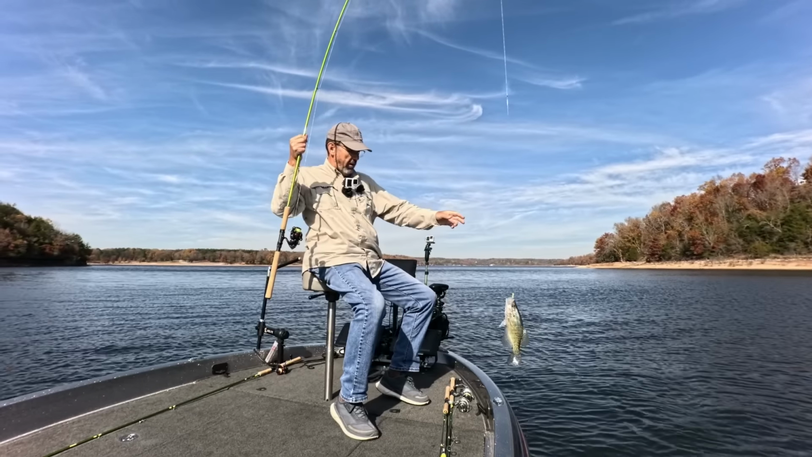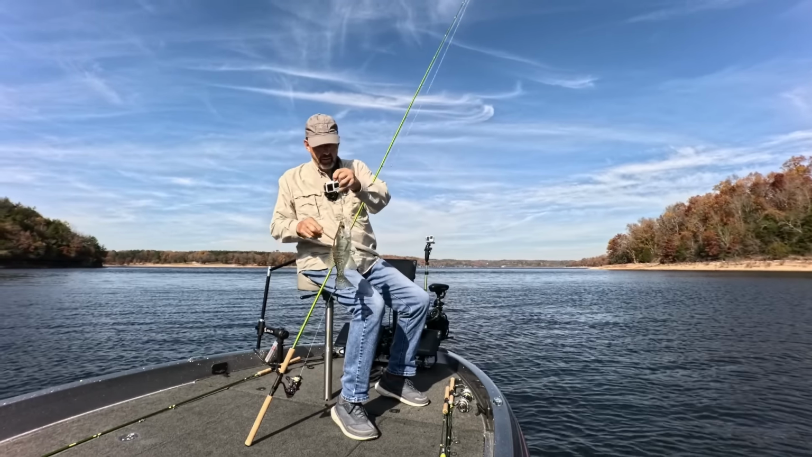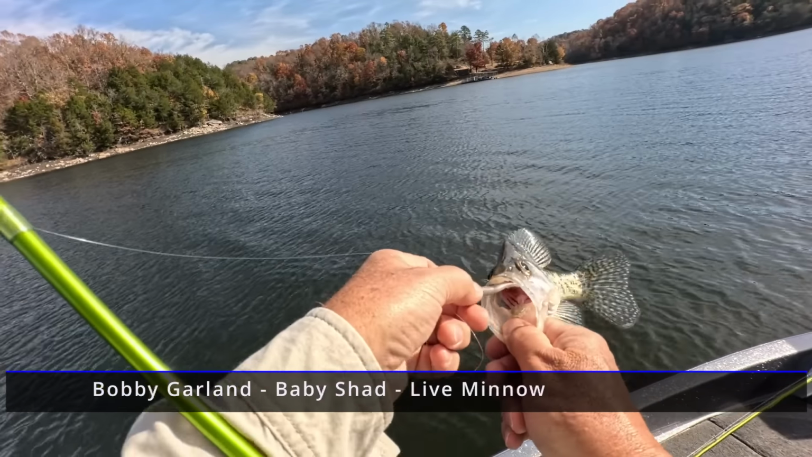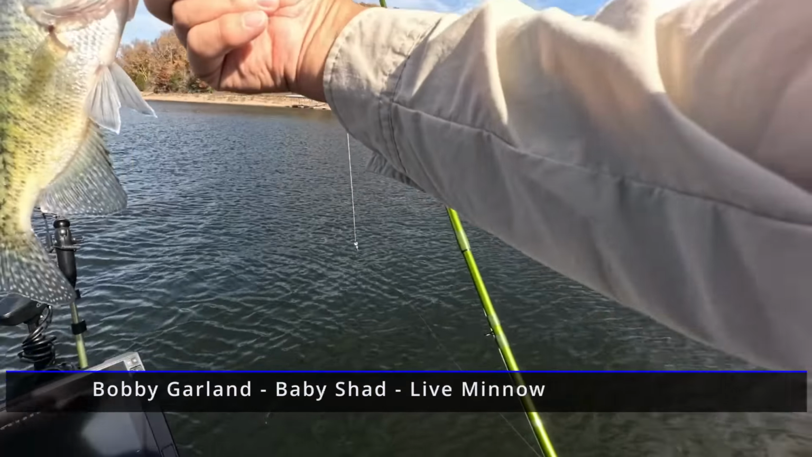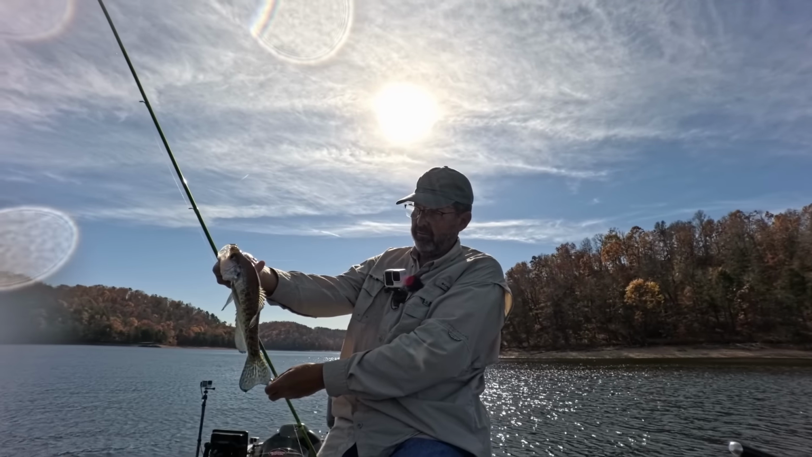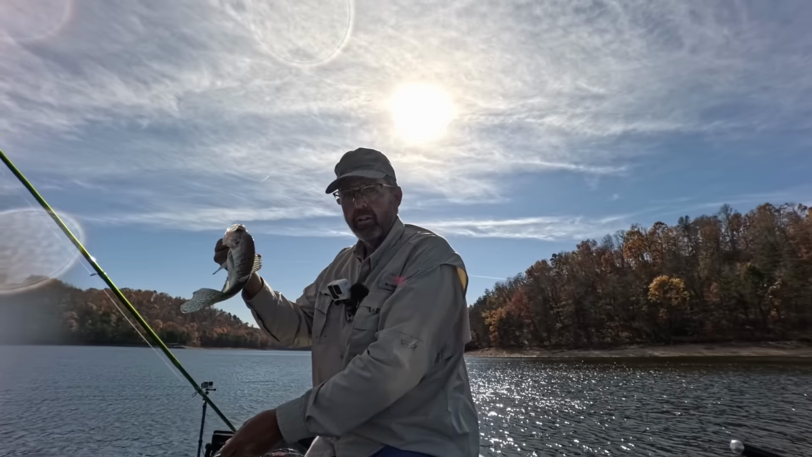And we got ourselves a crappie. They are deep. Kind of skinny for how much they should be eating.